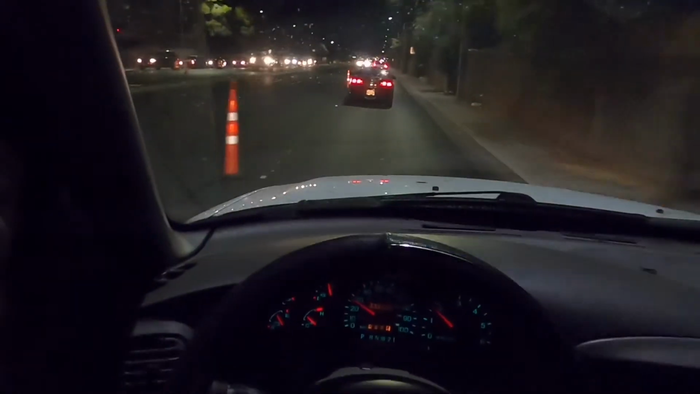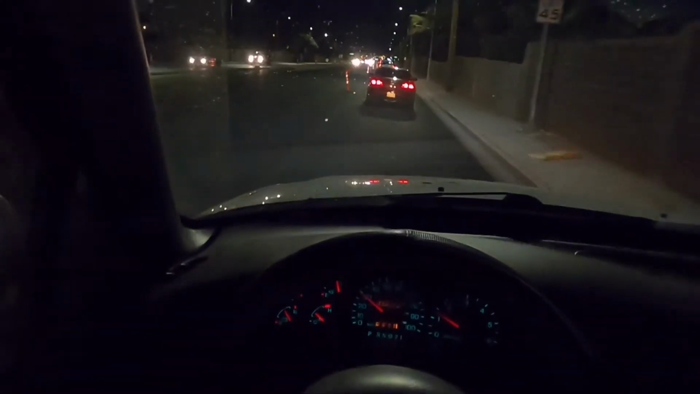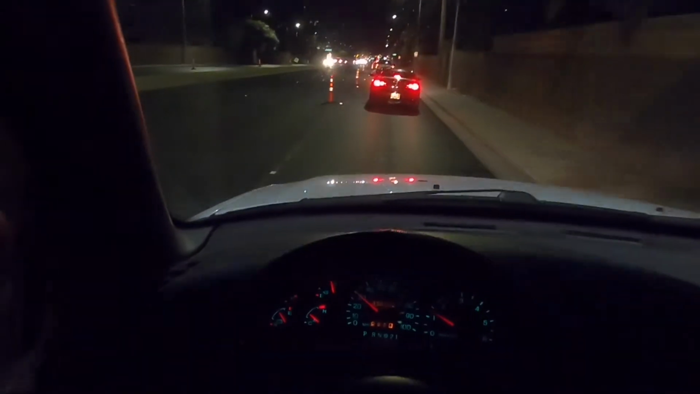I'll admit though, this vehicle is very well behaved. It's definitely a favorite.